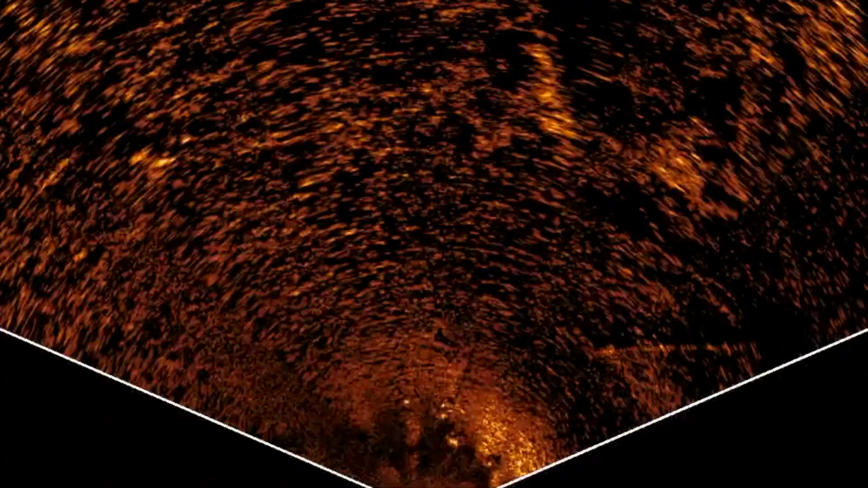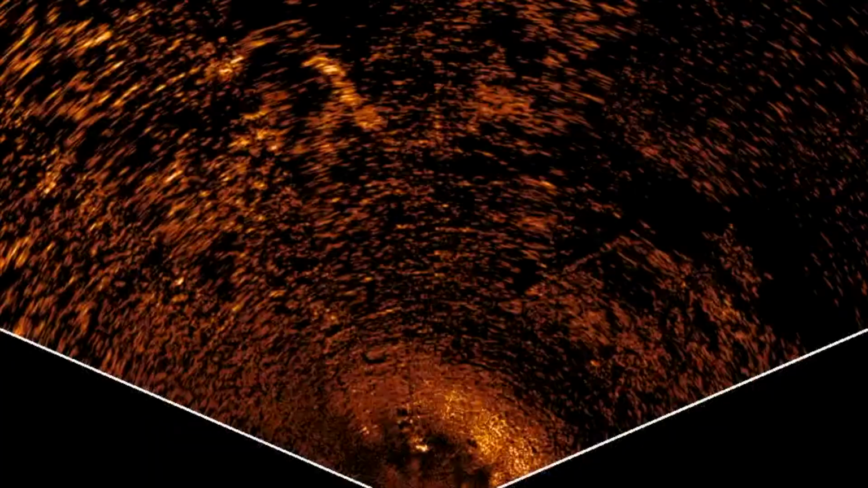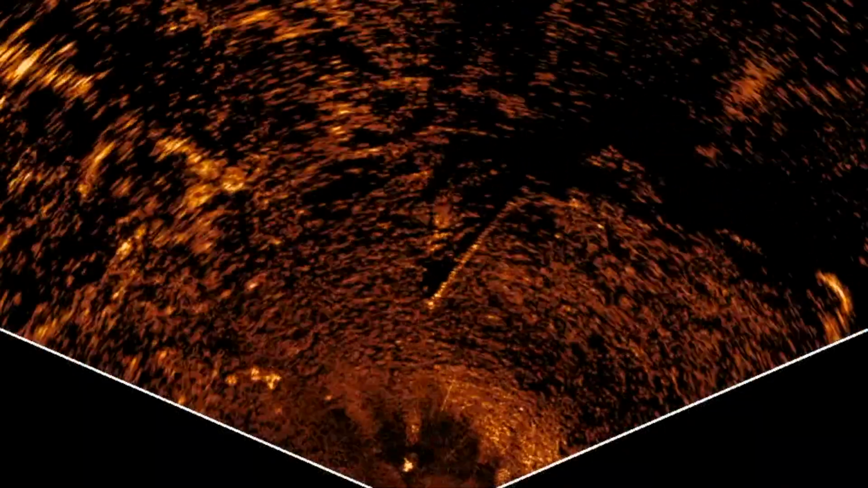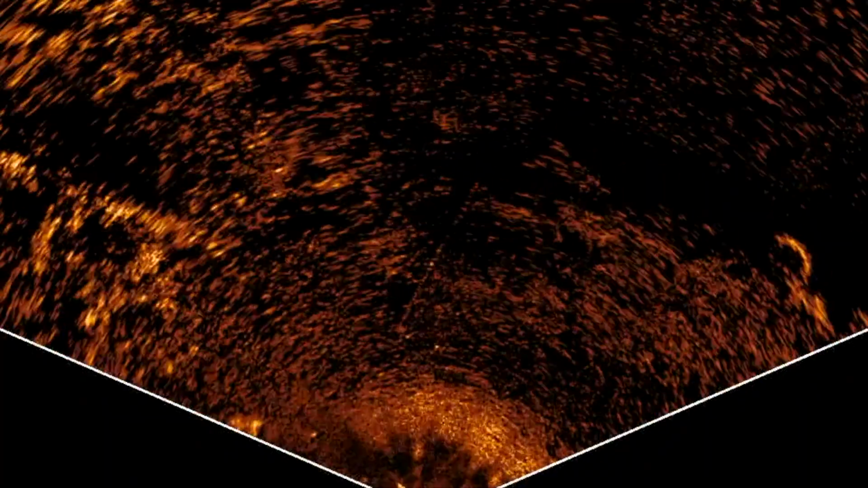Now there's a fence that I found across the lake, and if you look to the right, you can see that fence. Now it's in the center of the screen, but that's that actual fence that I showed in the picture. And then that's a bass I caught, 5-pounder.